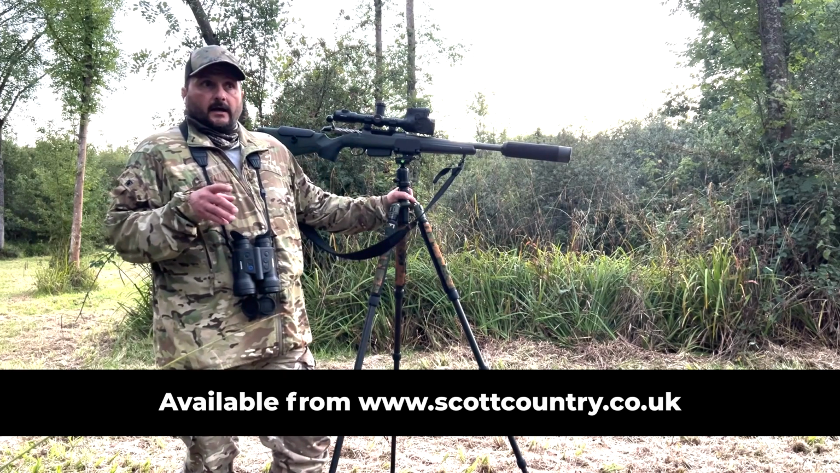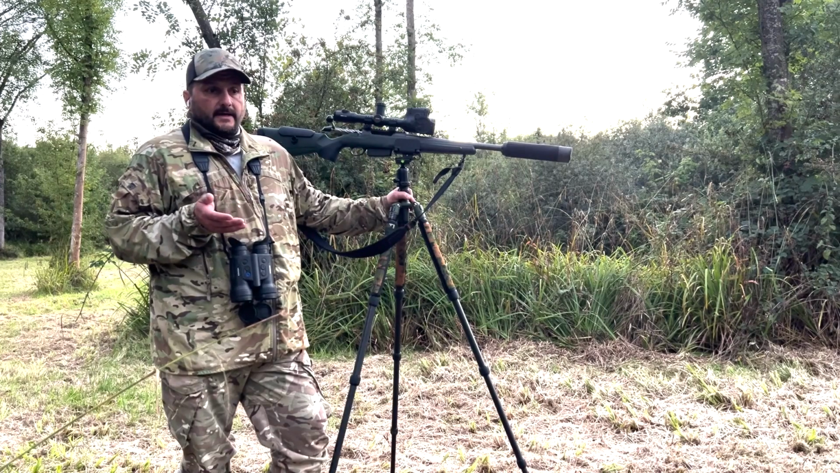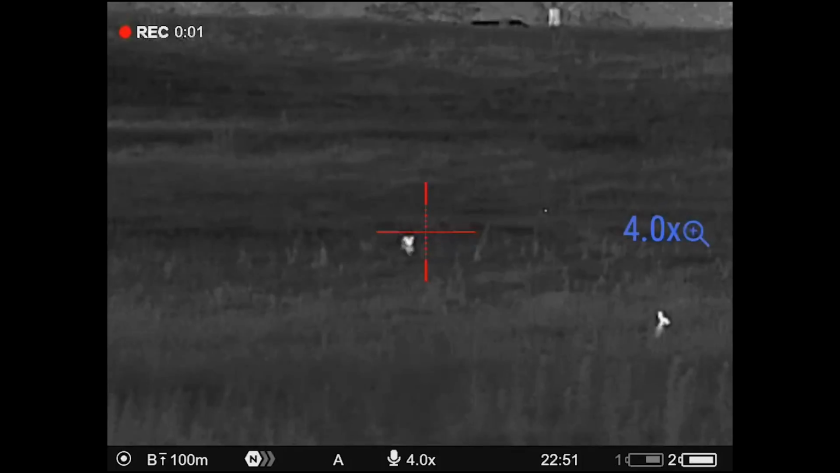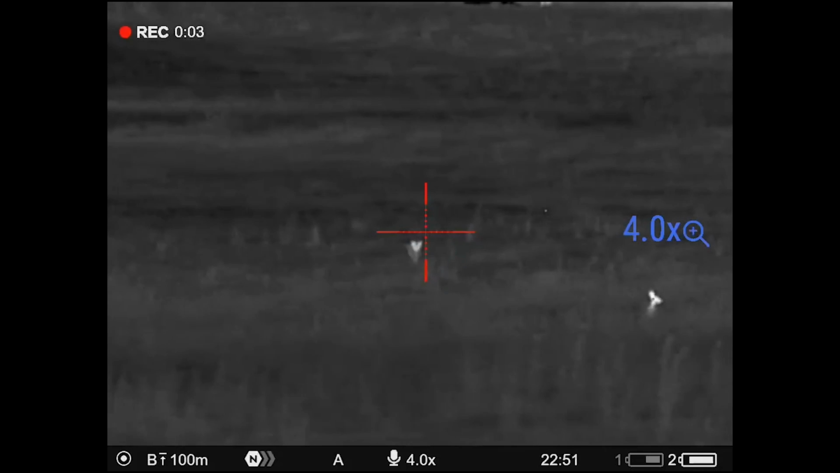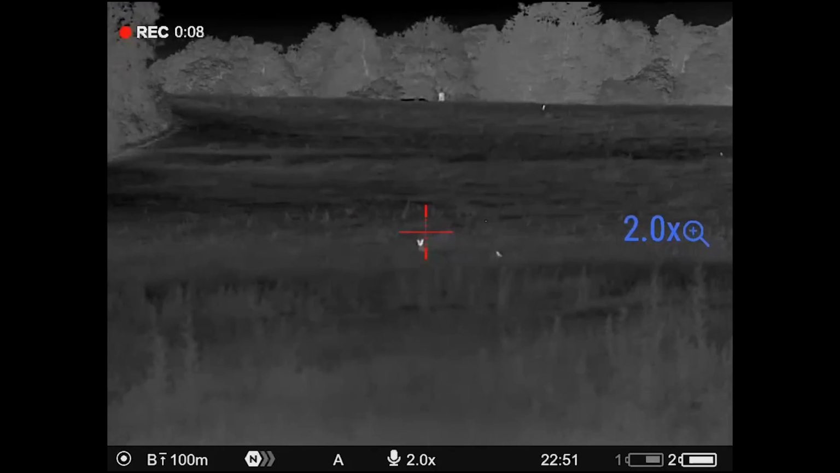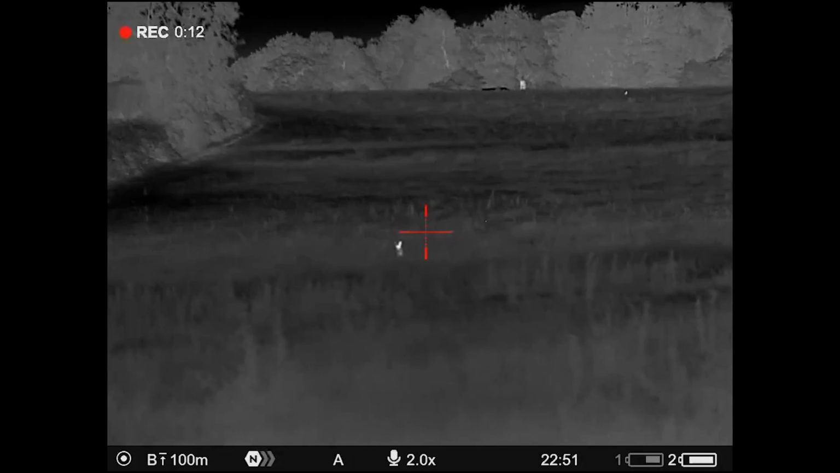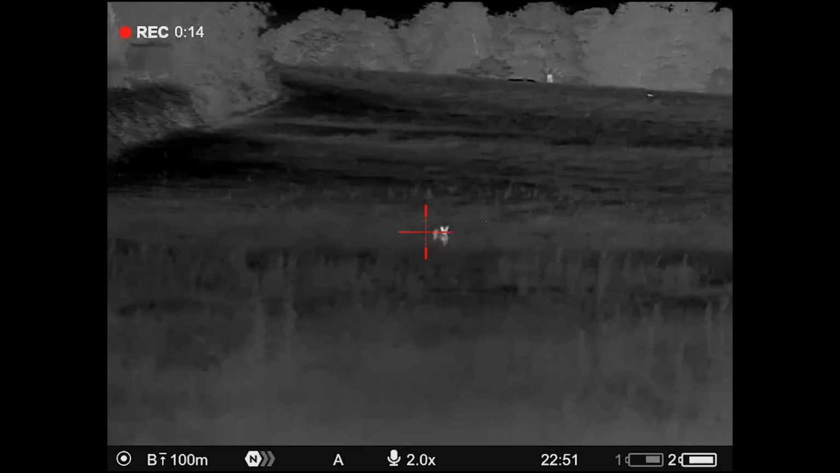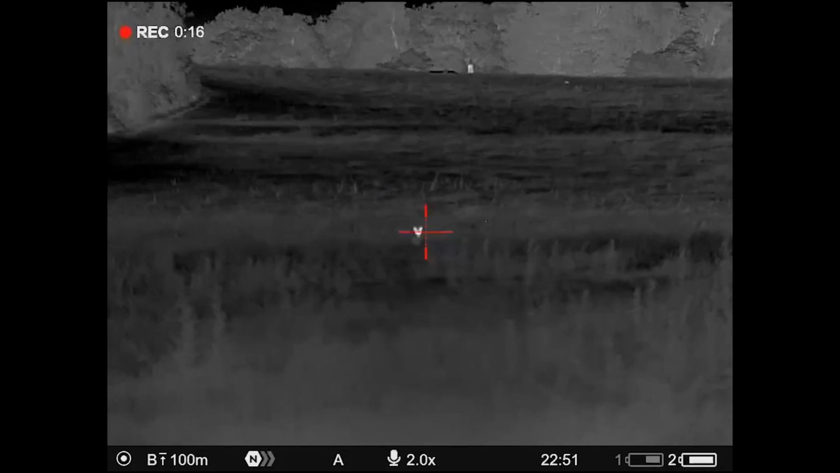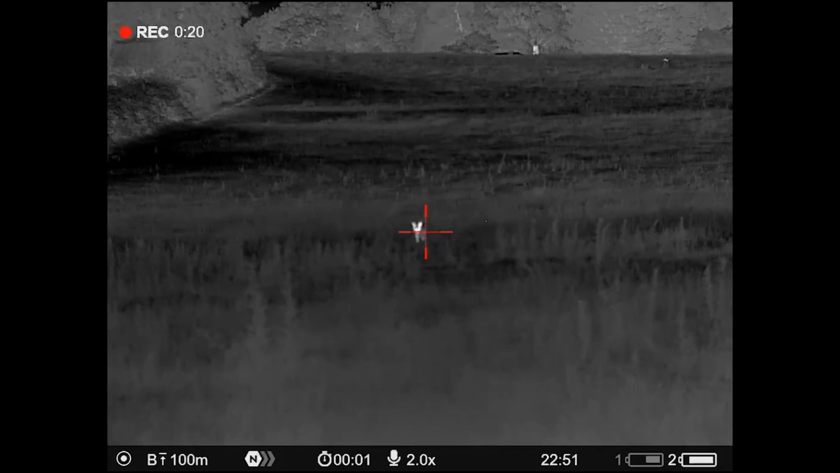When I went out, essentially the first one I got to, I pulled into a gateway, and there are 3 gates. Working my way around, I looked left, and there was a vixen about 100 to 150 meters away, but she was going away, quartering away from me. So I went back, got the rifle, and rested on a gate post, which is why it's a bit ropey, just on stability.